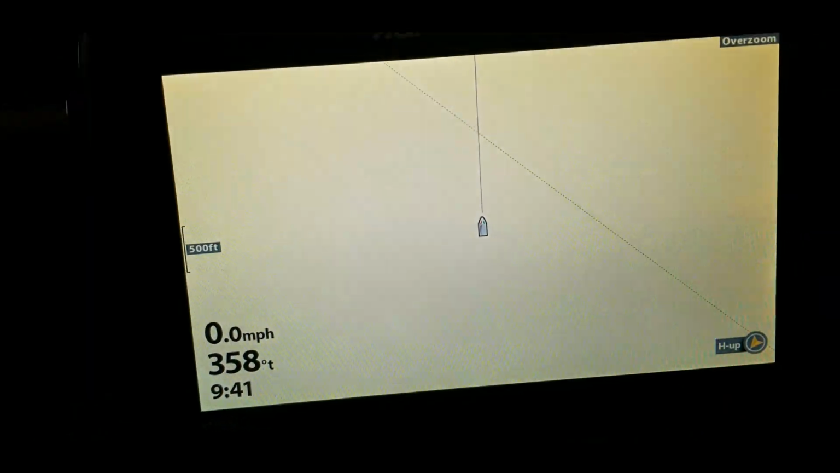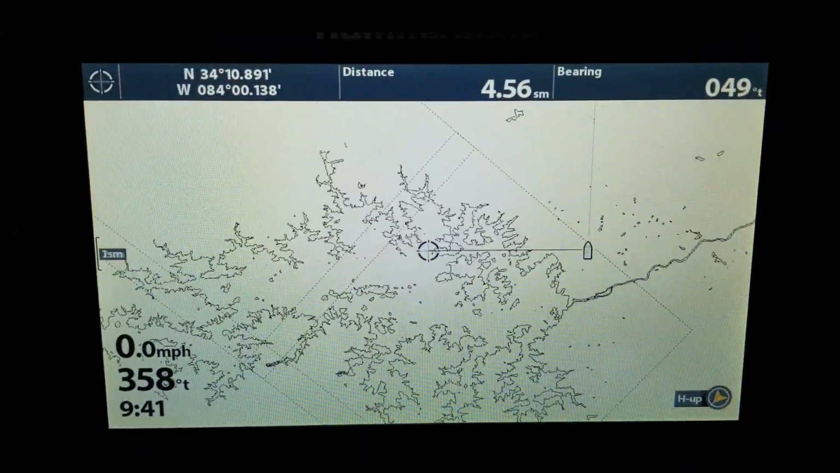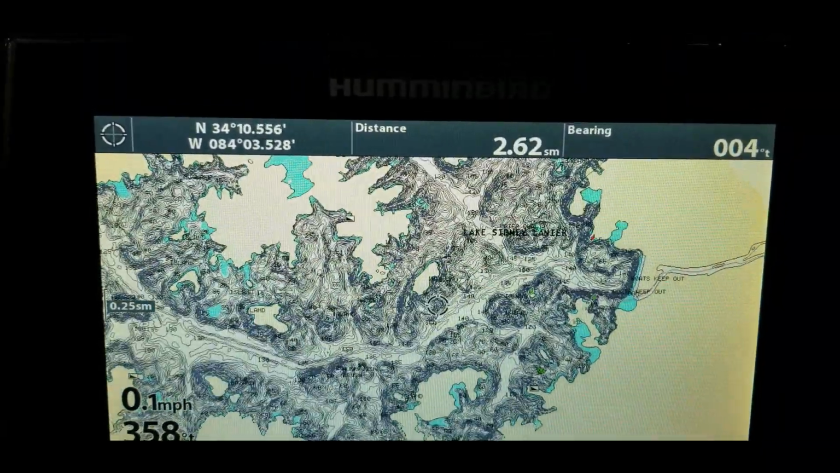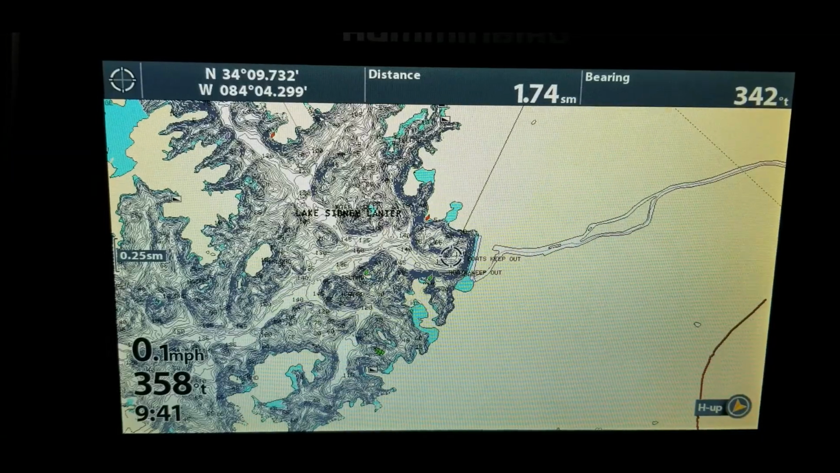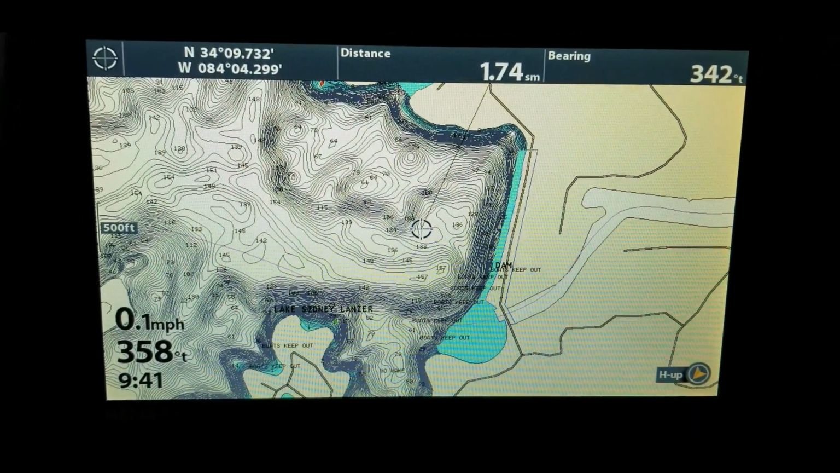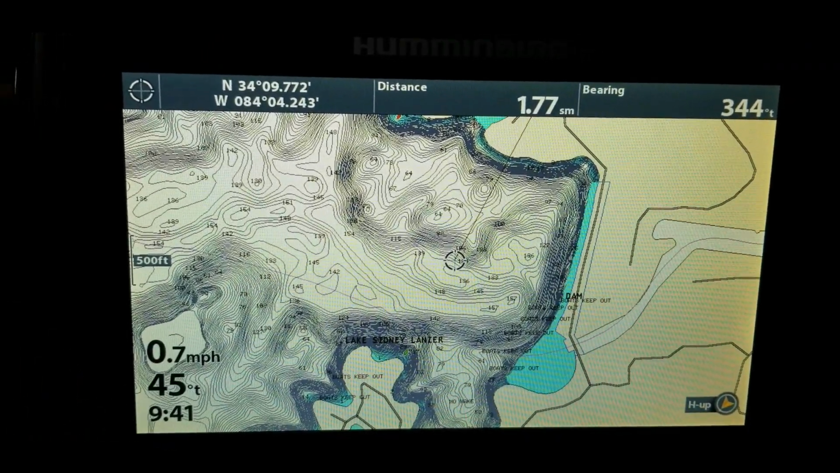All right, now on this one, let's do the same thing. Let's just zoom out. Take this over to Lake Lanier. Zoom in on this lake. And what this will show you is just how, in my opinion, I like the Lake Master chip a lot better because of the ability to highlight and the things that it shows. But I do like the Navionics side because there are a few lakes that we go to where the Lake Master may not show any contours at all. So it's always good to have your Navionics chip.